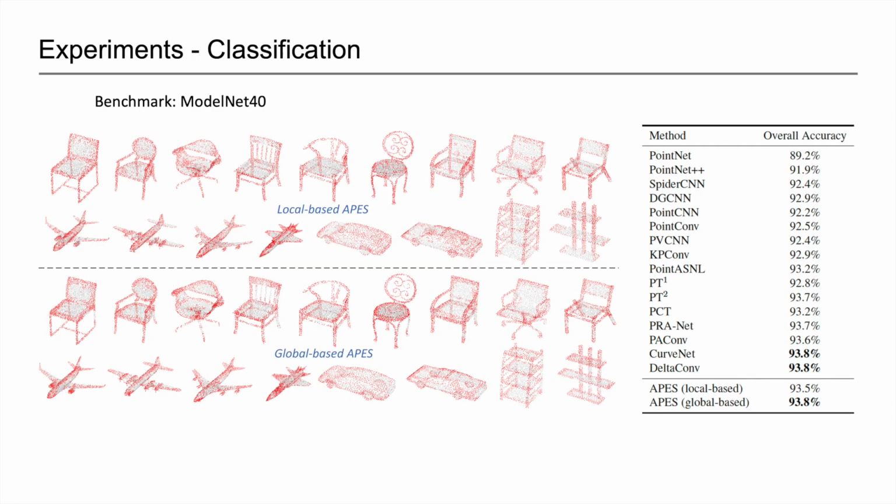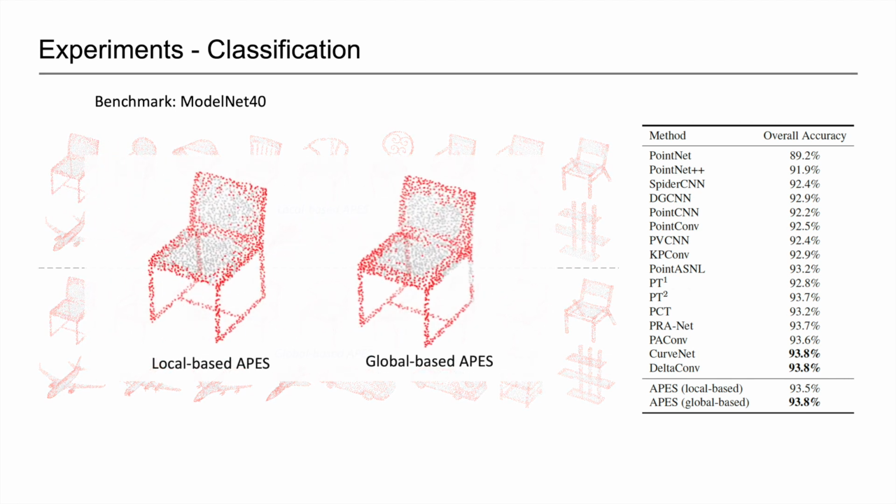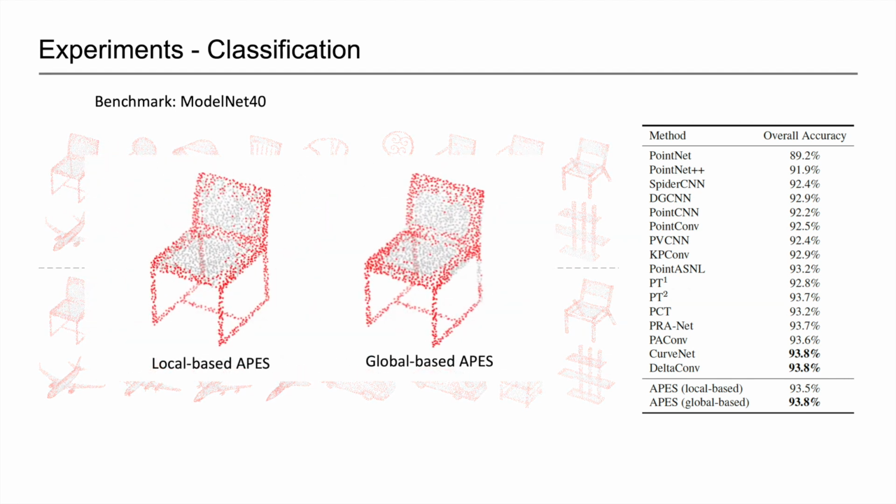Now we present our experimental results. In the ModelNet 40 classification benchmark, our proposed APES is among the best performing methods. From the visualization, we can observe that both local-based APES and global-based APES achieve good edge sampling results. On the other hand, local-based APES focuses more strictly on edge points, while global-based APES ignores some edge points and leverages a bit more on other non-edge points that are close to the edges.